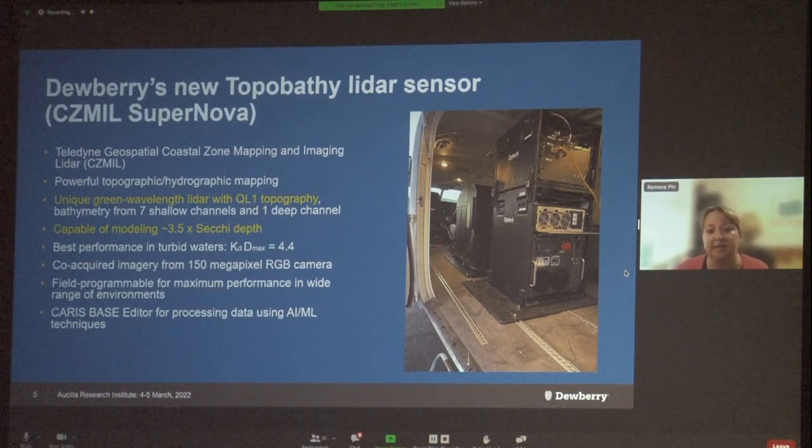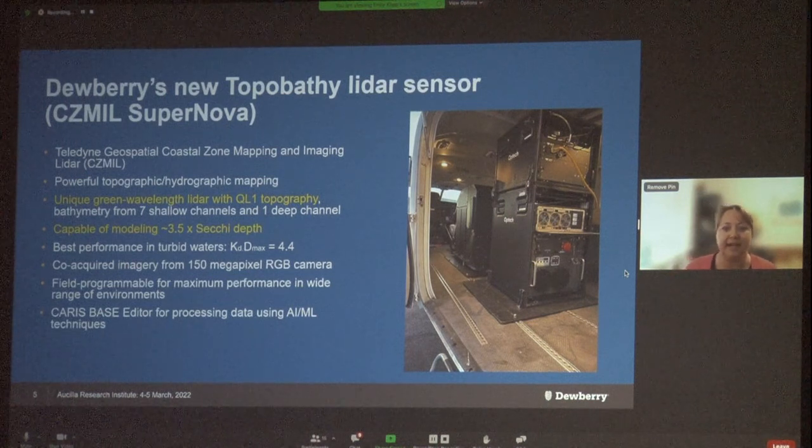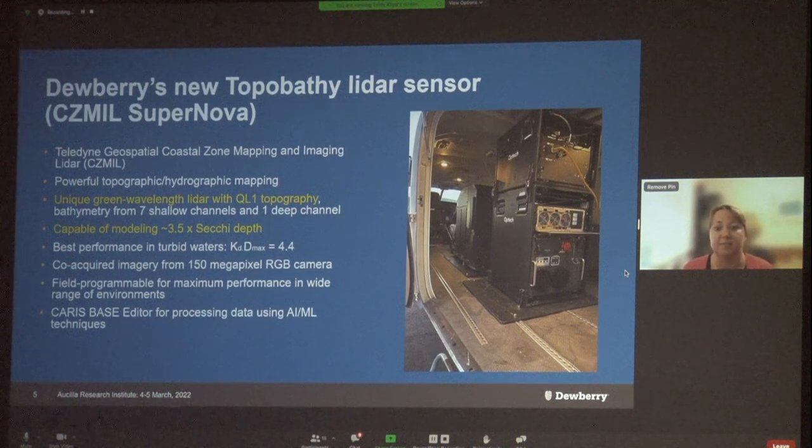And with Topobathy systems, flying heights do need to be lower than with the topographic systems because the green wavelength of this LiDAR system isn't as strong as near infrared wavelength. But even so, we can still fly at about 1,200 feet above ground level and achieve that 8 points per square meter density, both on land and underwater. And this system also does have that Phase One medium format RGB camera integrated with it as well.